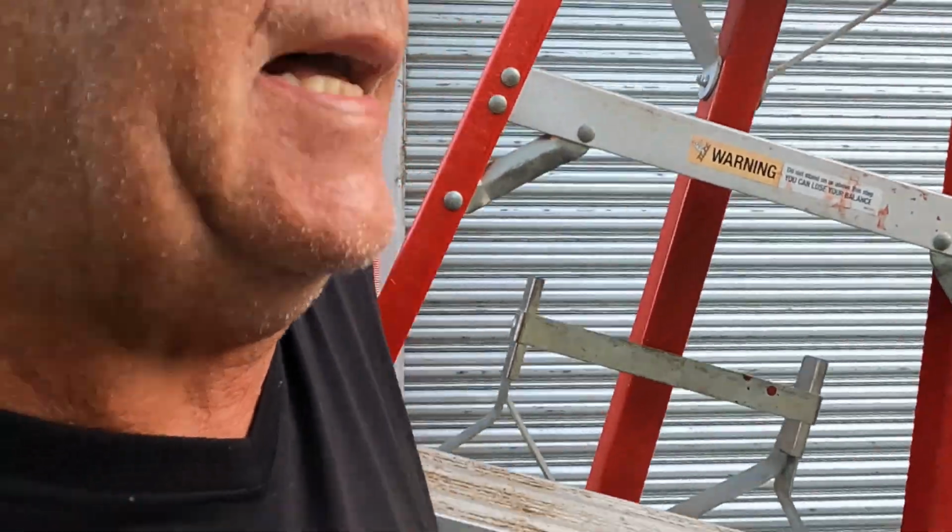Well, we're going up the back and get the trail cam down from the tree to see what the GGO is.